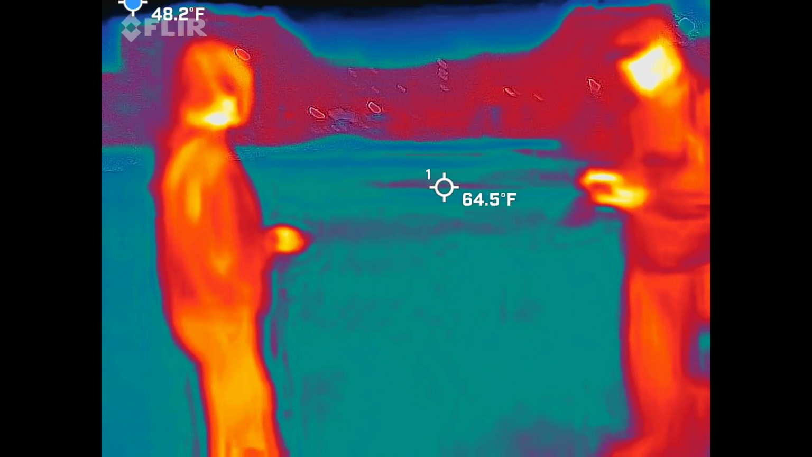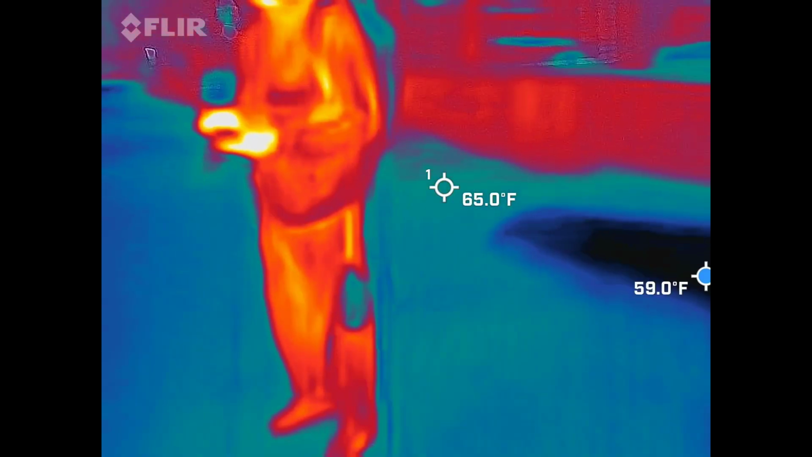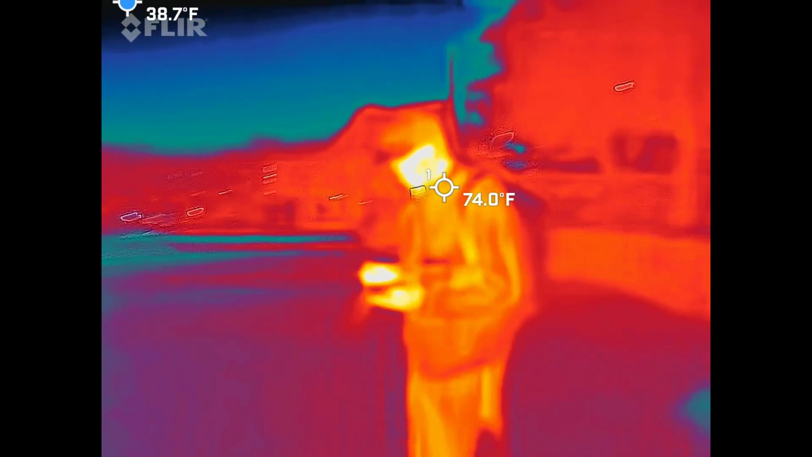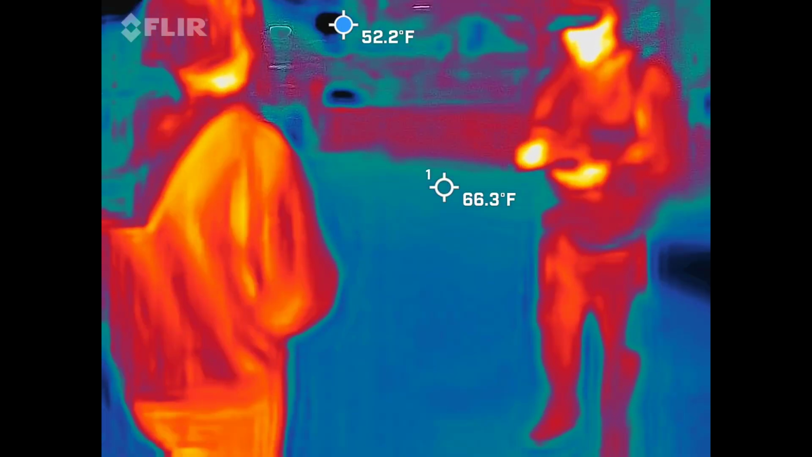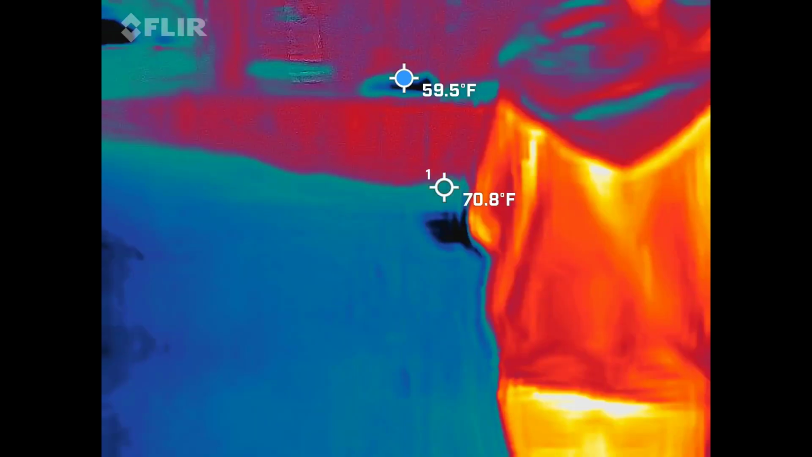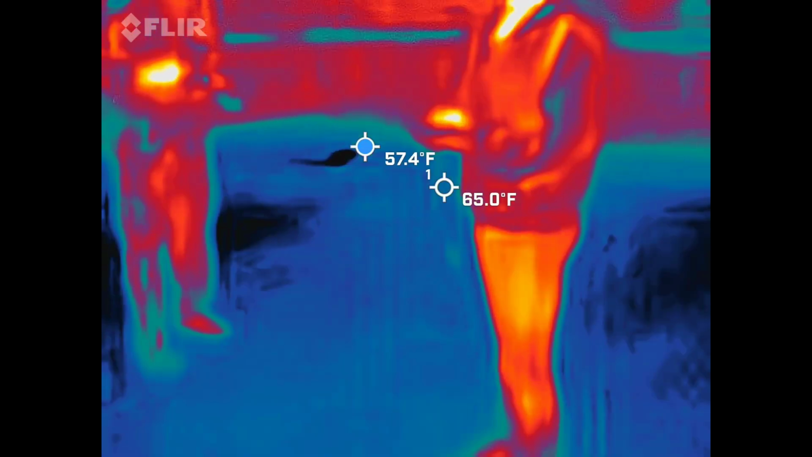Wow, this thing is going nuts. I just got a 57, which is the lowest I've seen so far. That wasn't something like metal. Thanks for giving me the actual number. A lot of people don't do that. I think I saw something cool. I keep hitting shadows or metal things, and I think it's something, but